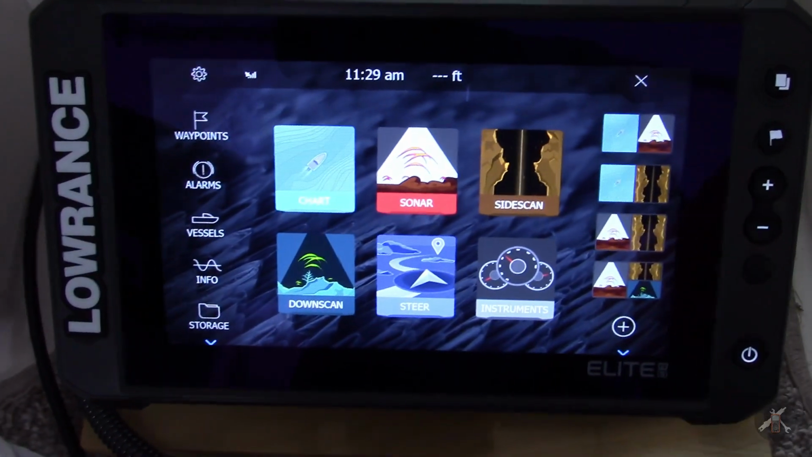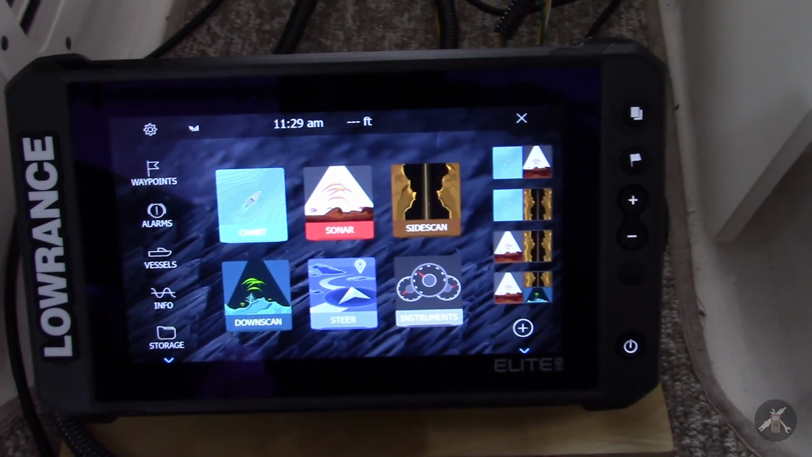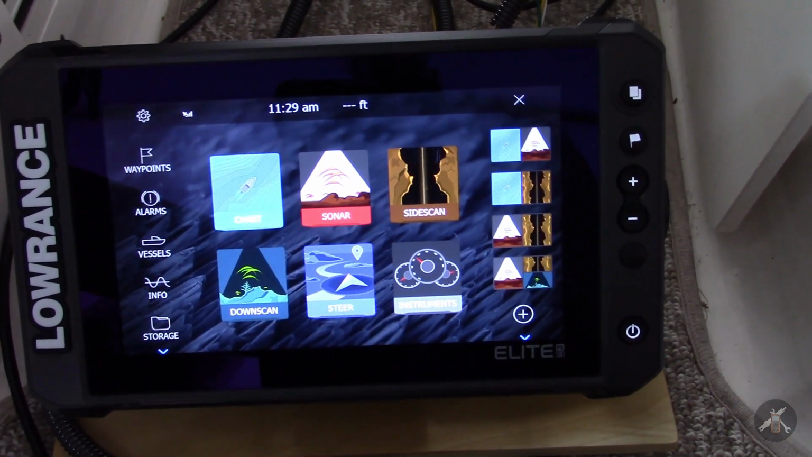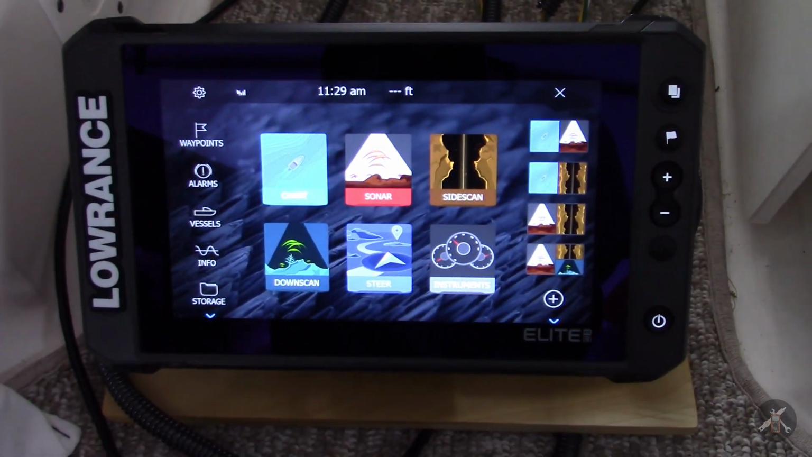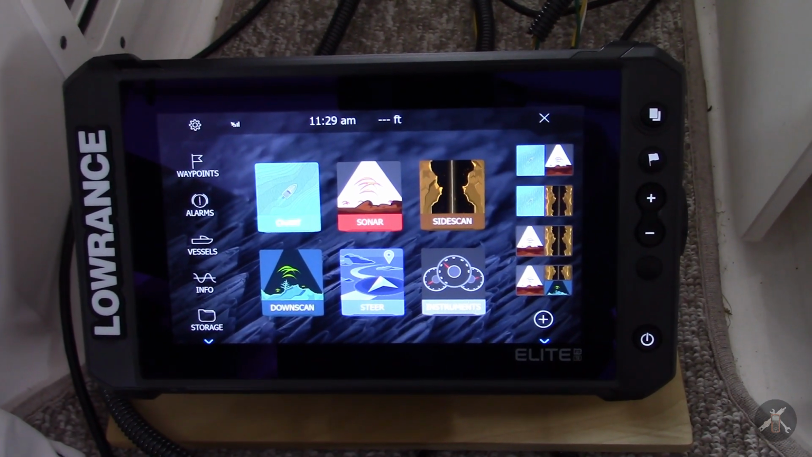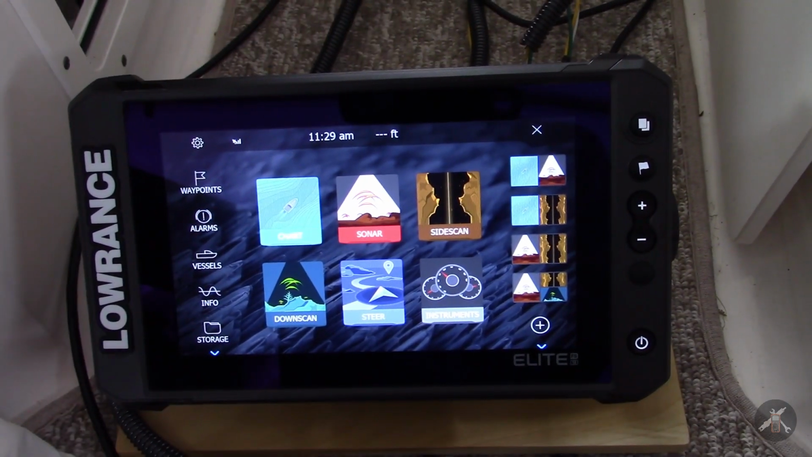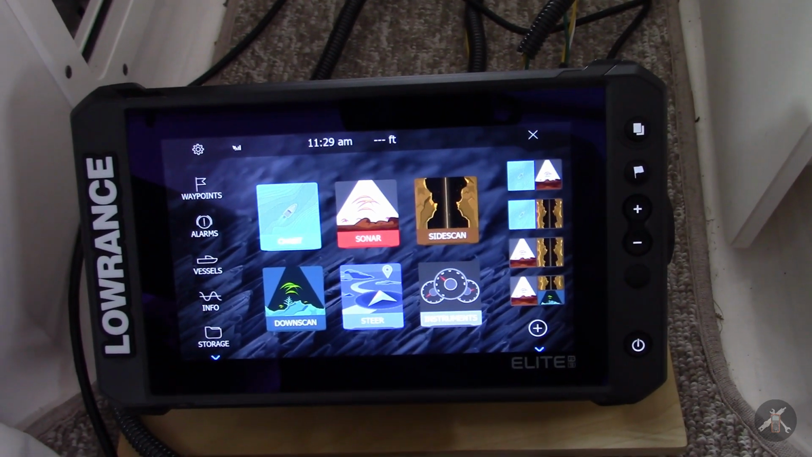The FS9 comes up and works just nicely, and you can see it has all of its icons, but I can't find an icon for the Active Target system, and it appears that that isn't coming up and powering up. What I think the problem is, I've been doing a little research.